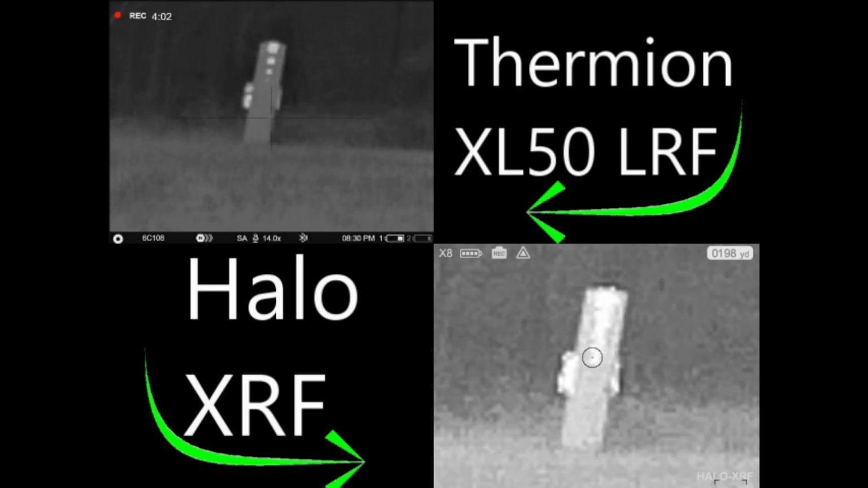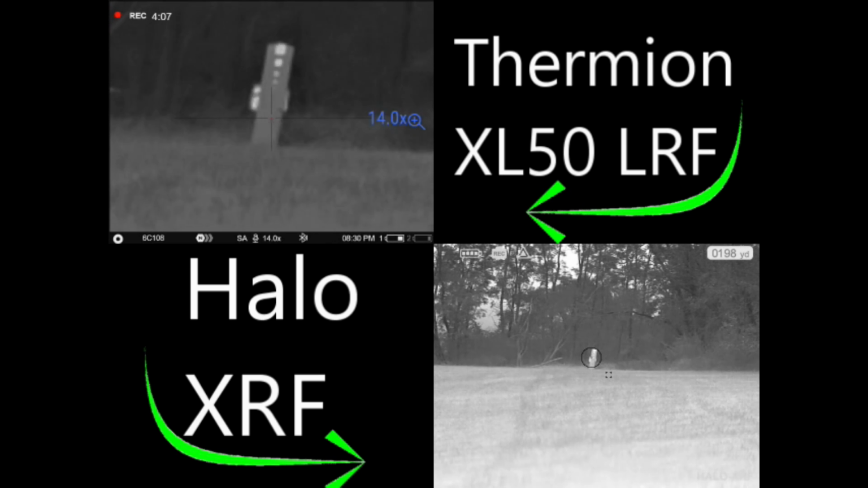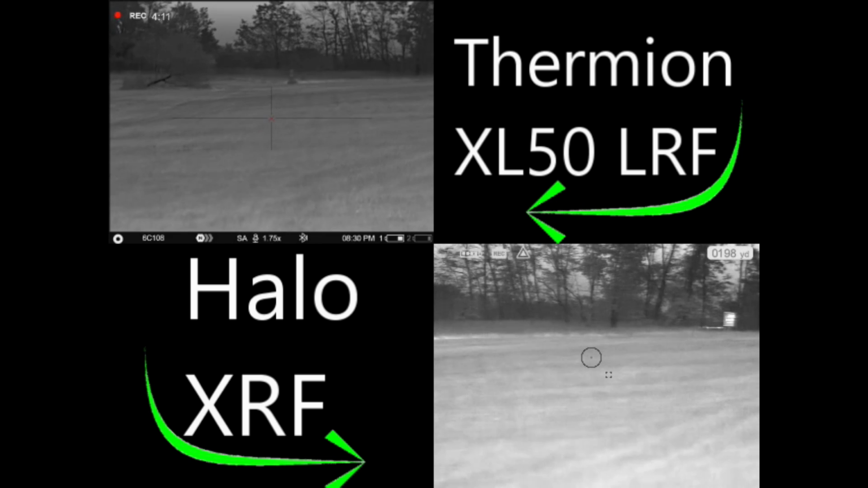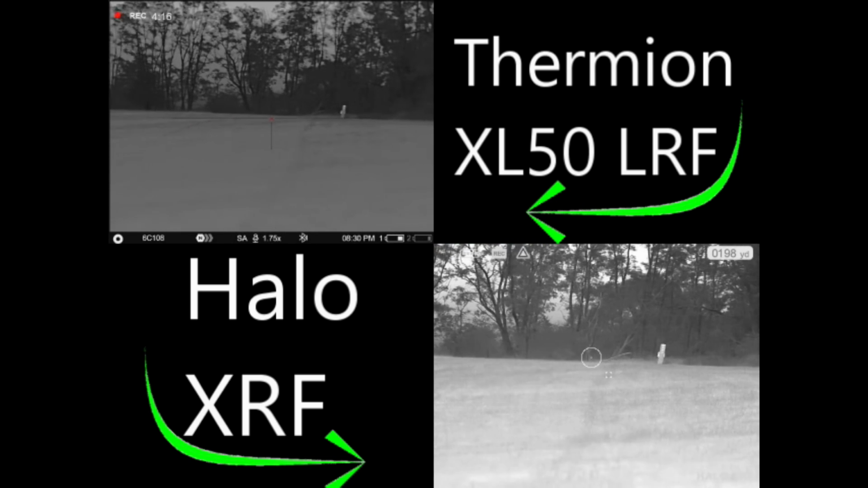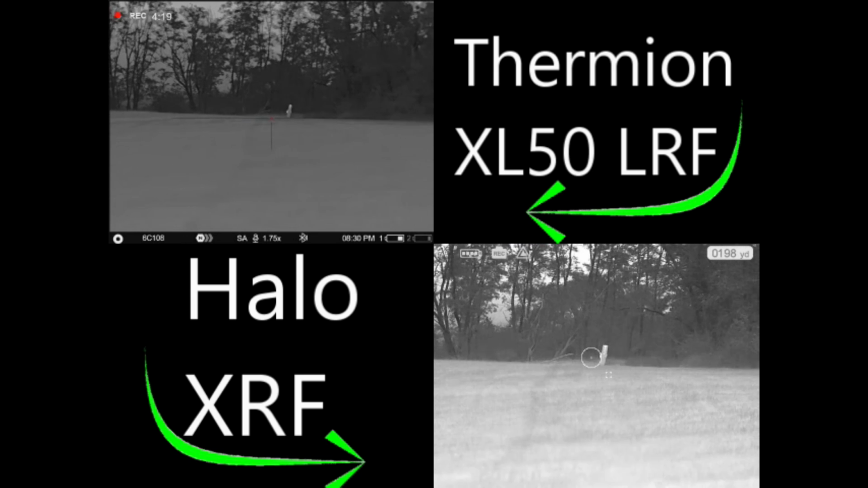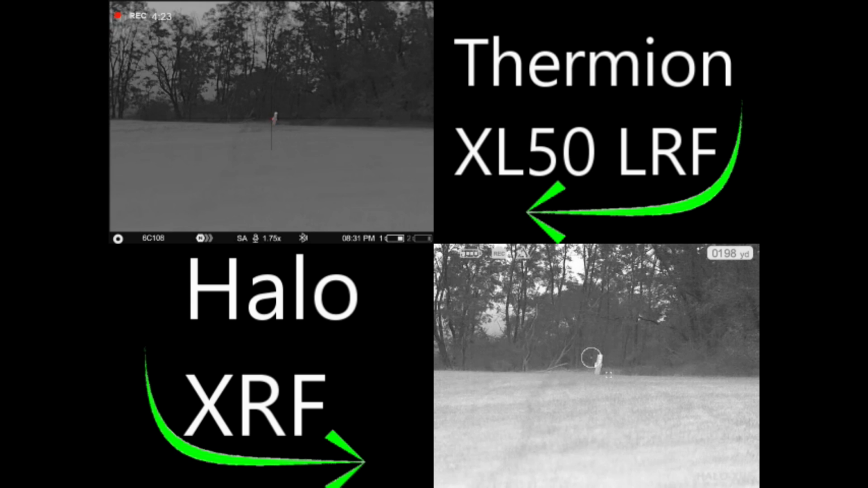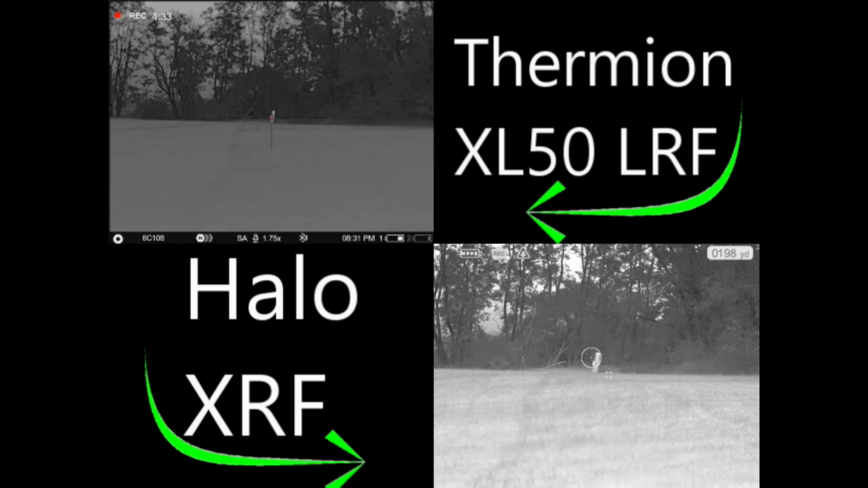Even though I would say that the image resolution is unquestionably better in the Pulsar. But anyways, I just wanted to give you a quick side-by-side comparison of these two units, and what my first thoughts and feelings were when comparing them side by side. I will tell you, the Pulsar is a bit more complex. You can do more with it easily. I don't know that you couldn't do more with the Halo if you get down deep into the menus, but it's not intuitive and easy like it is on the Pulsar.